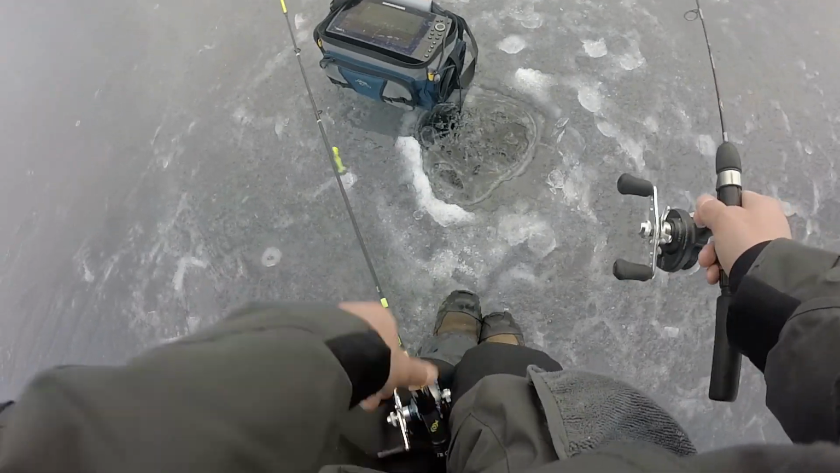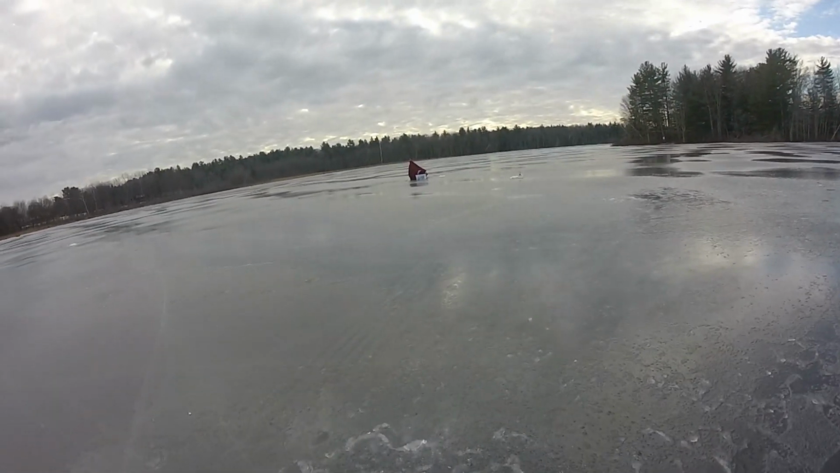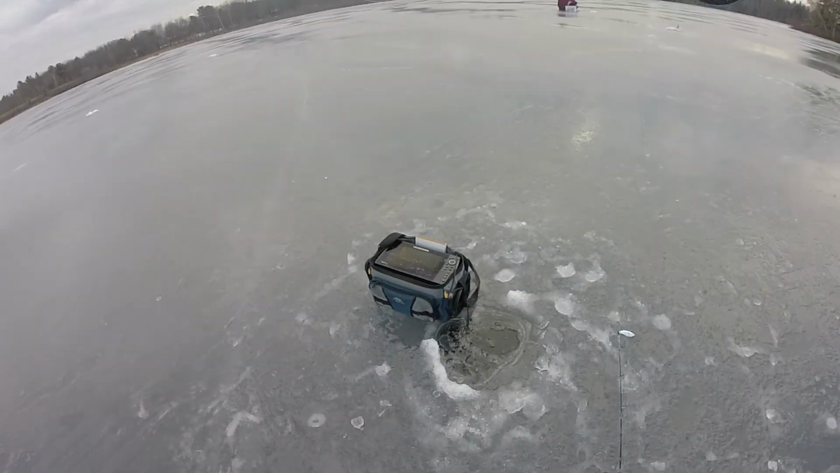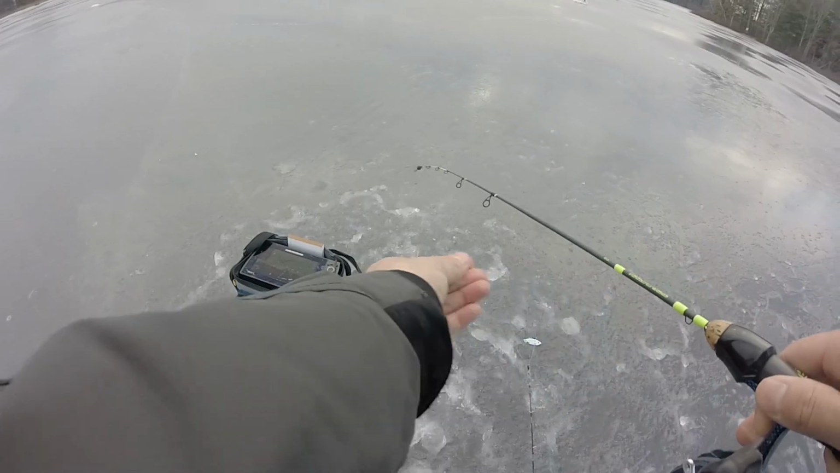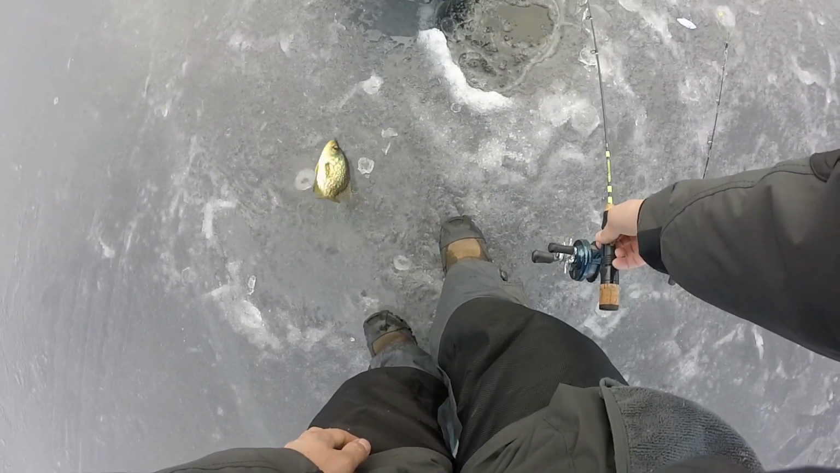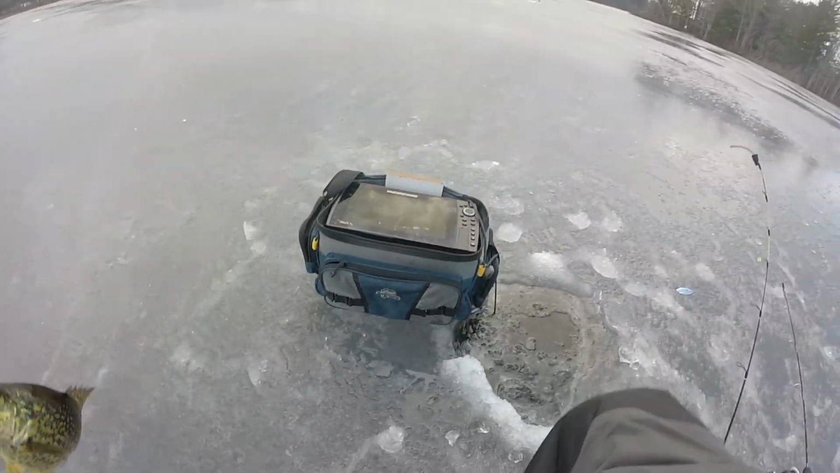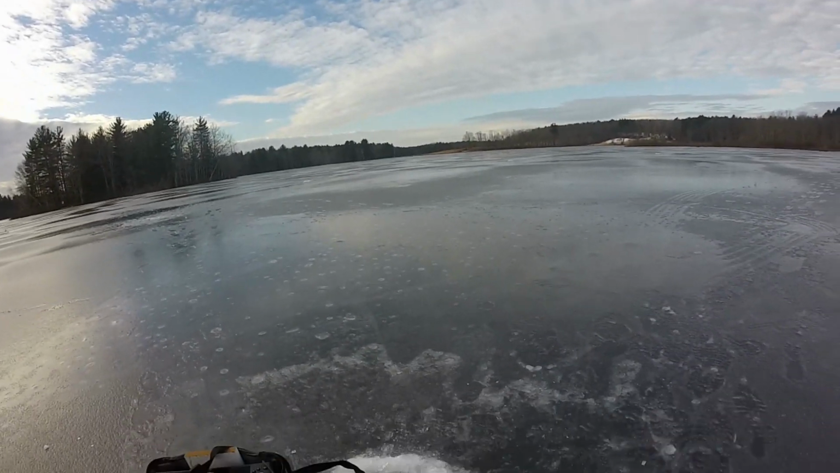Oh, there's something down there, all right. Looks like a crappie. Got something finally. Crappie! Just keep them fired up down there. Nice little guy right there. There we go.